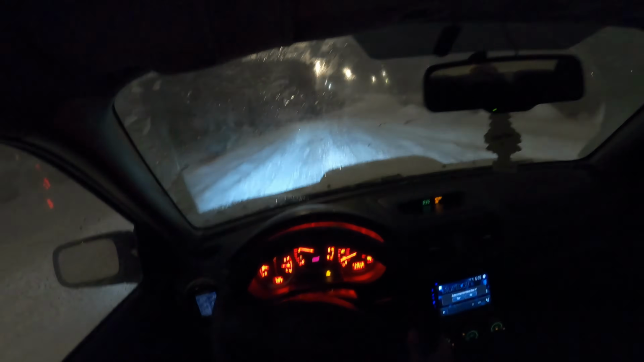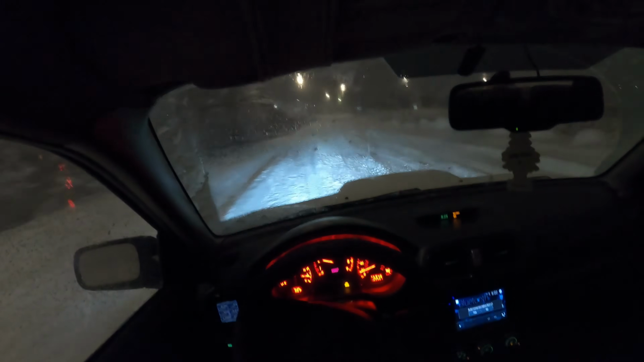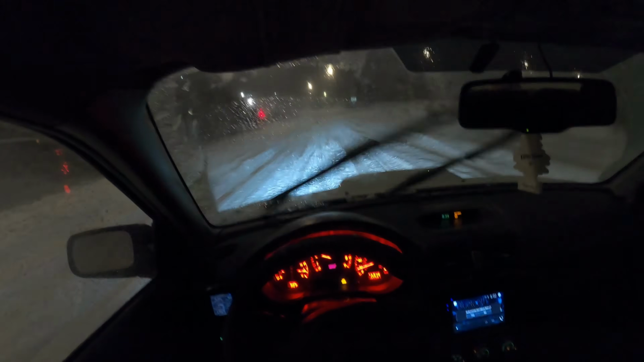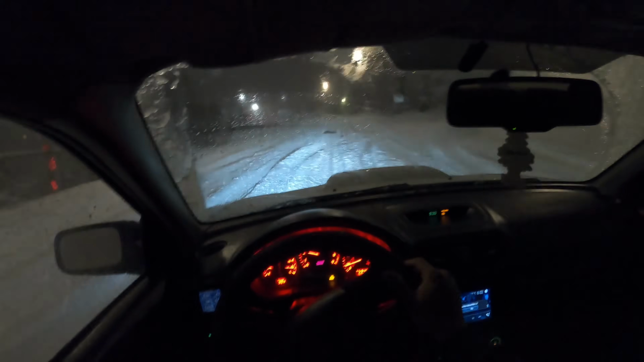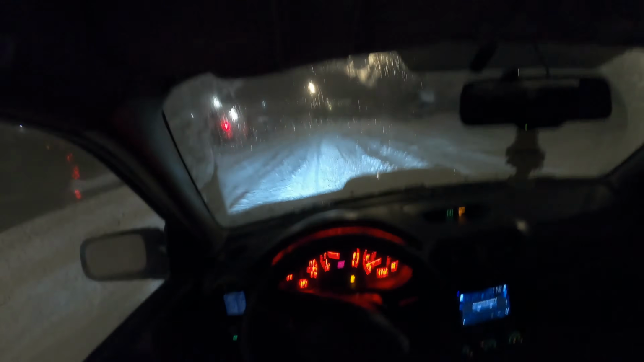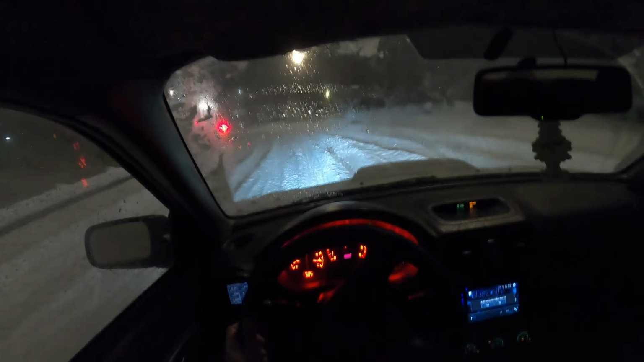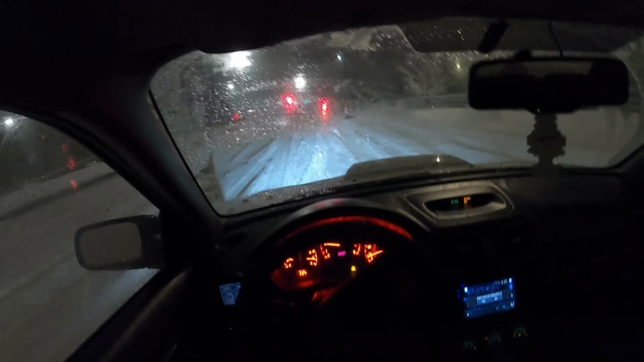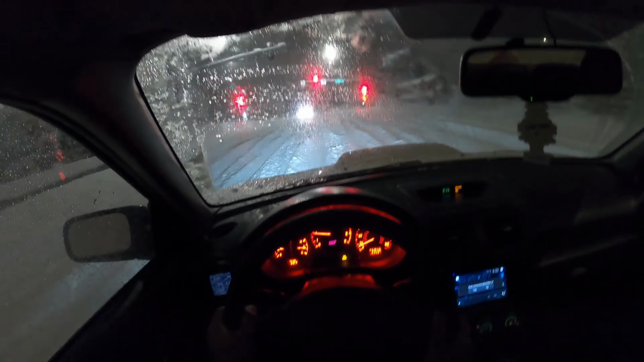So I highly recommend, if you're new at driving in the snow, if you're just new at driving in general, go to an empty parking lot, slide around, and learn how your car behaves in snow. Like, winter driving is really not that scary. The goal is to stay calm, stay collected, and be smooth, be cool. Usually where most accidents happen is when people are being too jittery.